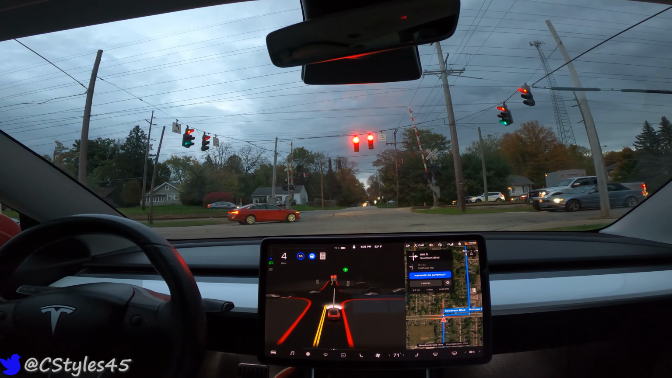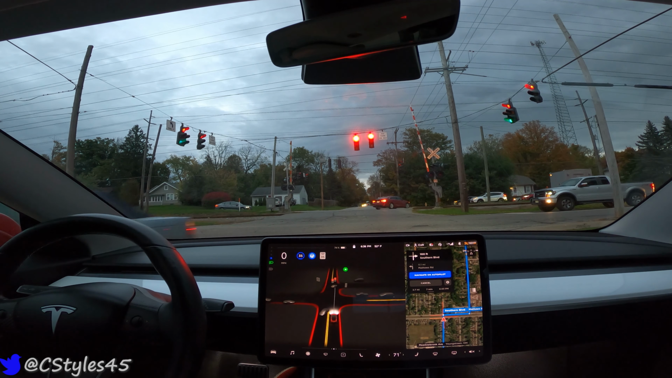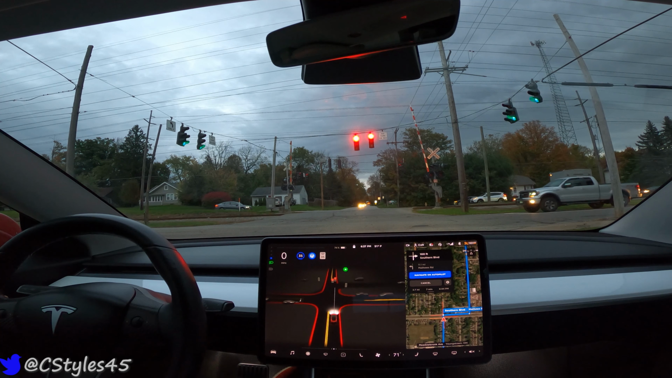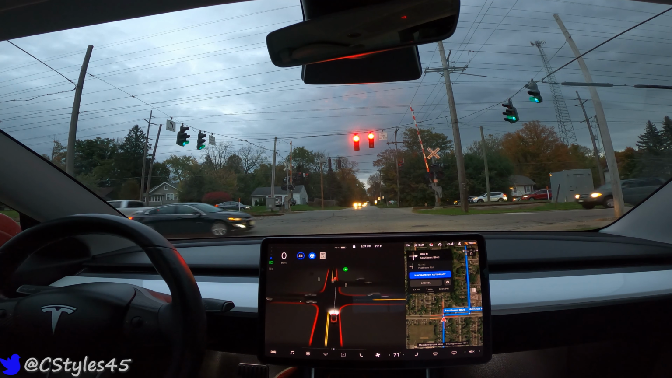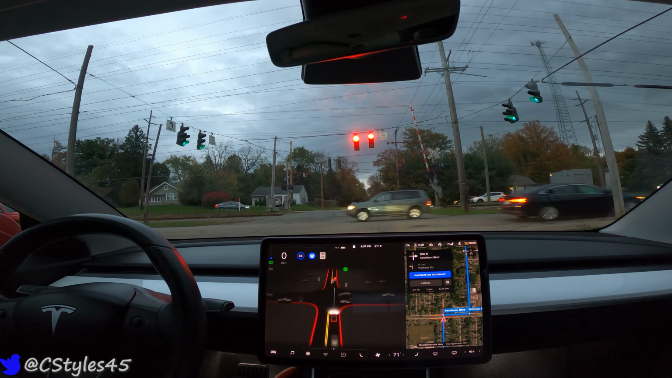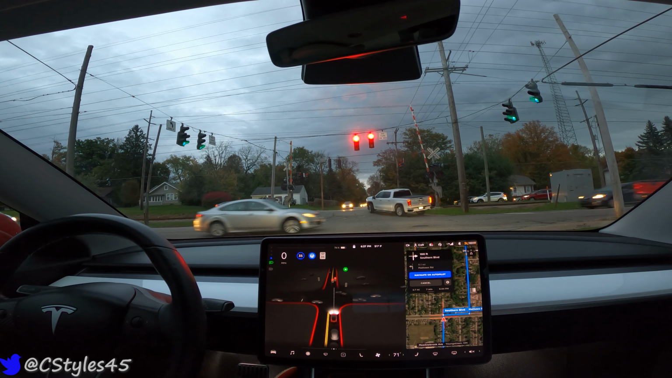So this is a unique intersection. I've taken it a few times in the past. I don't know if I commented on it in past videos, but we have a four-way traffic signal here, a set of railroad tracks, and then on the other side another set of four-way traffic lights. It's handled this fine in the past.